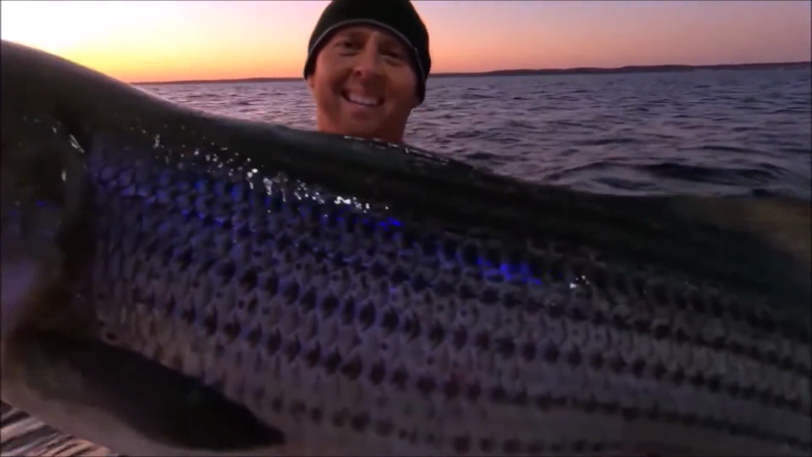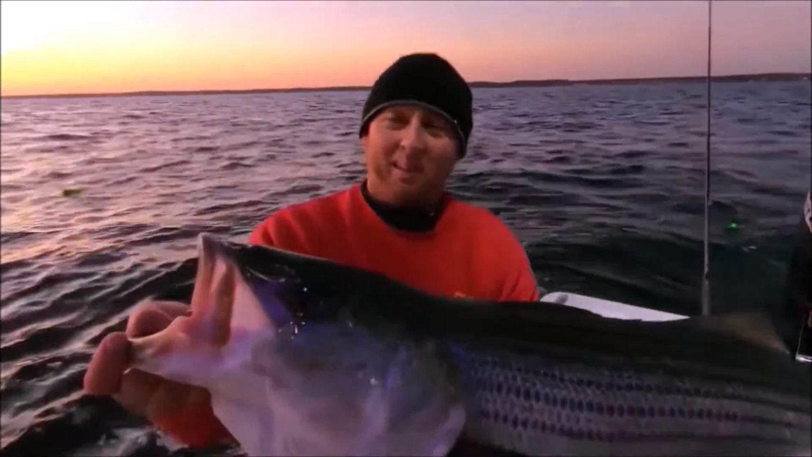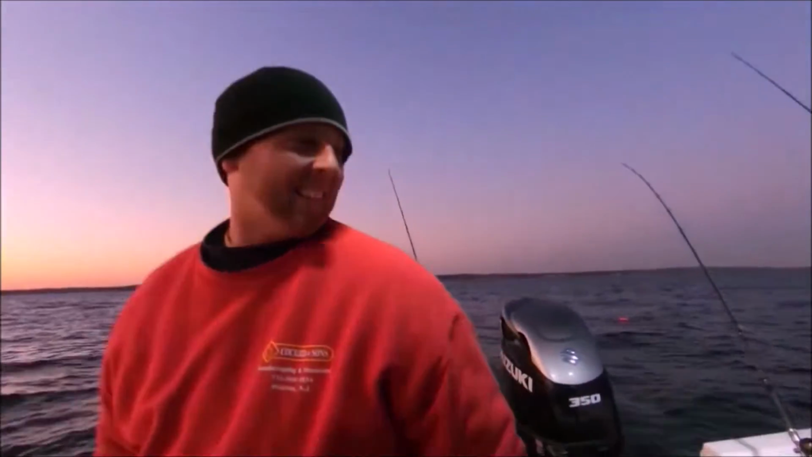Bro, that is a nice eel fish on the Raritan Bay. TOS float. Good job, Old School, baby. Good job, brother. Let's let him go. I gotta say, that's one of the prettiest things I've ever seen in my life. Right back down. Going right there. Good job, brother. Let her go, let her grow. Good job.